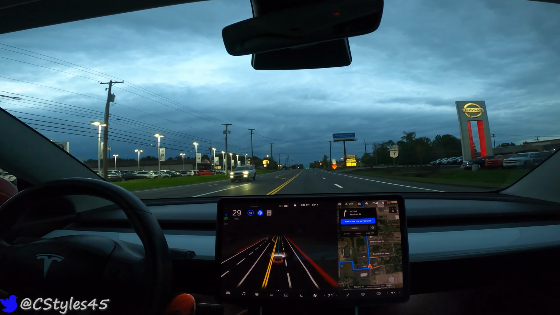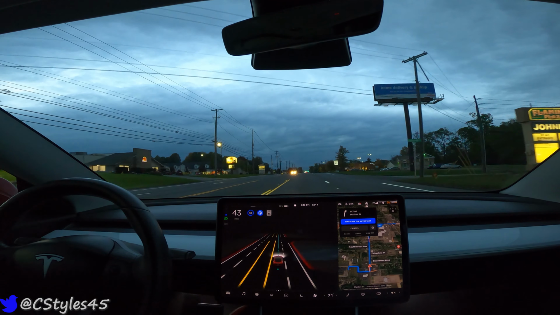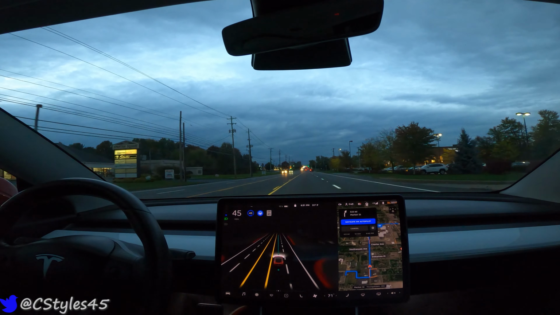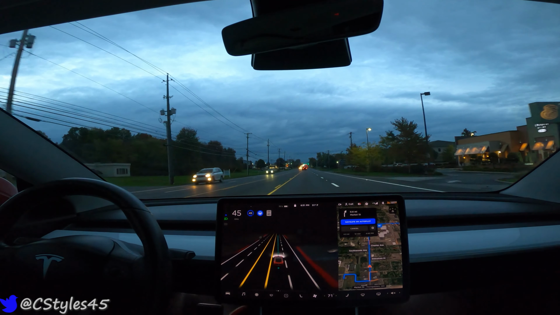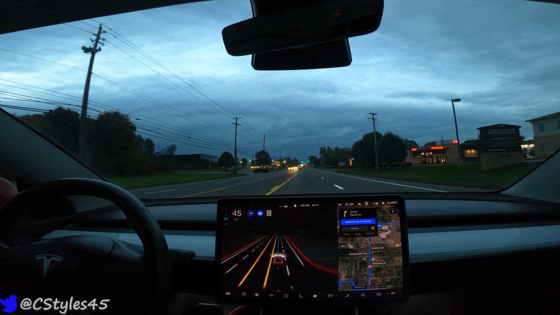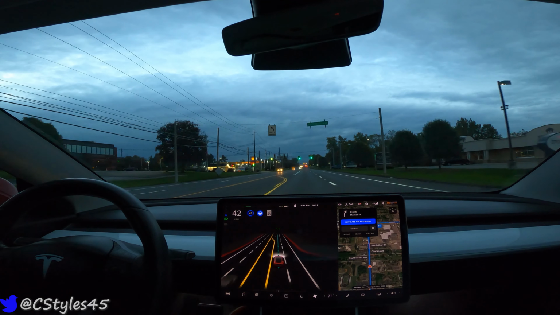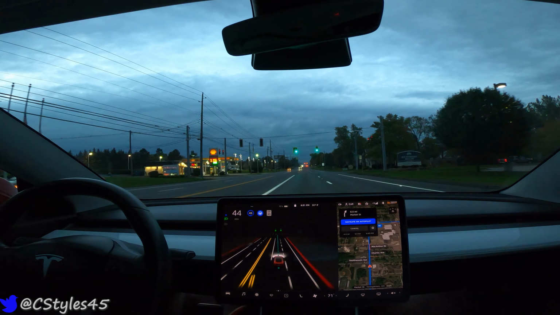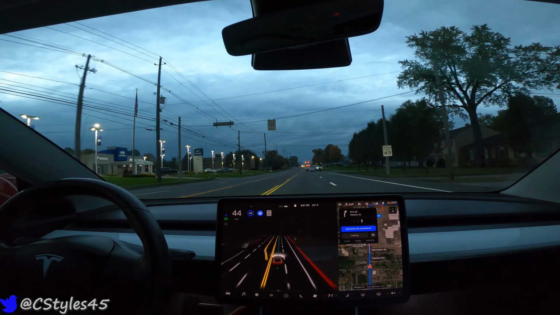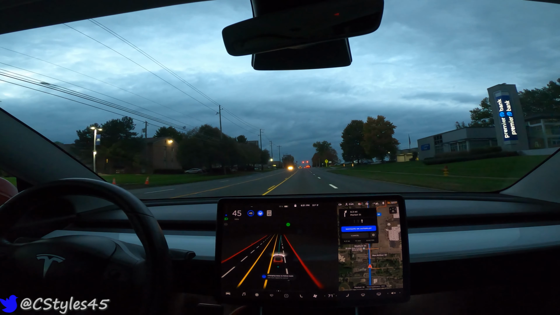So again, we're right at a little over 2 weeks in with this current build. It's been an adventure to say the least. Some days I swear this thing is perfect. It will take turns smoothly, no real issues with braking or managing lanes or traffic. Other days, I swear 4 out of 5 times it's doing something wrong one way or another, missing turns altogether, a lot of phantom braking, everything in between.